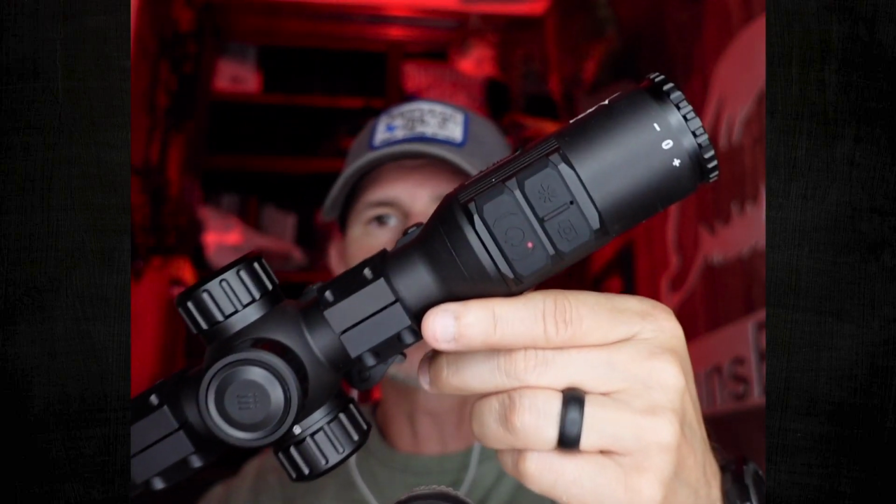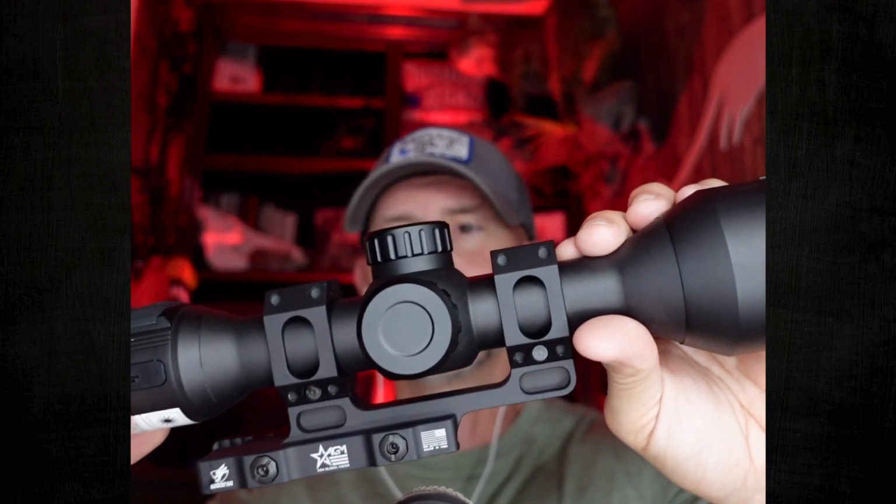It's got your normal buttons here on top for power, your laser rangefinder button, as well as your magnification. There are some other magnification features on the top button you can use, but similar to the other Adders, just a little bit bigger than a regular Adder, just because it's that 1280 and 60 millimeter lens. The button layout, though, is the same. So that is the walk around, Jason.